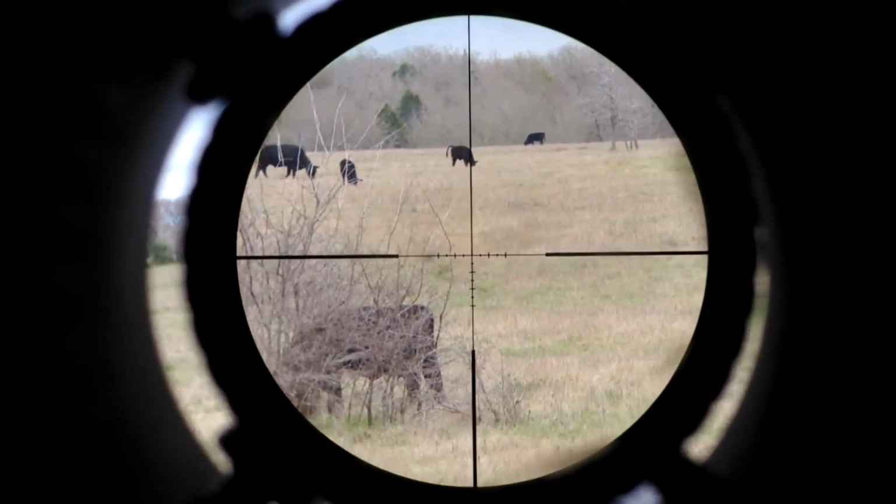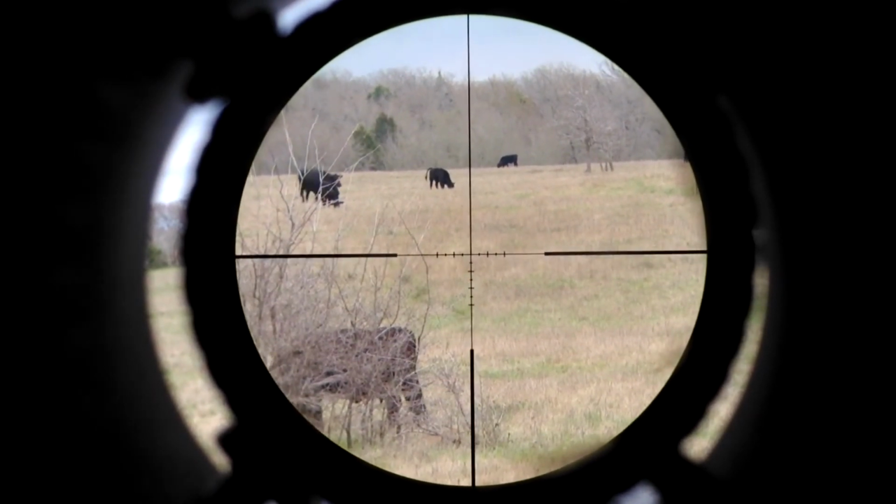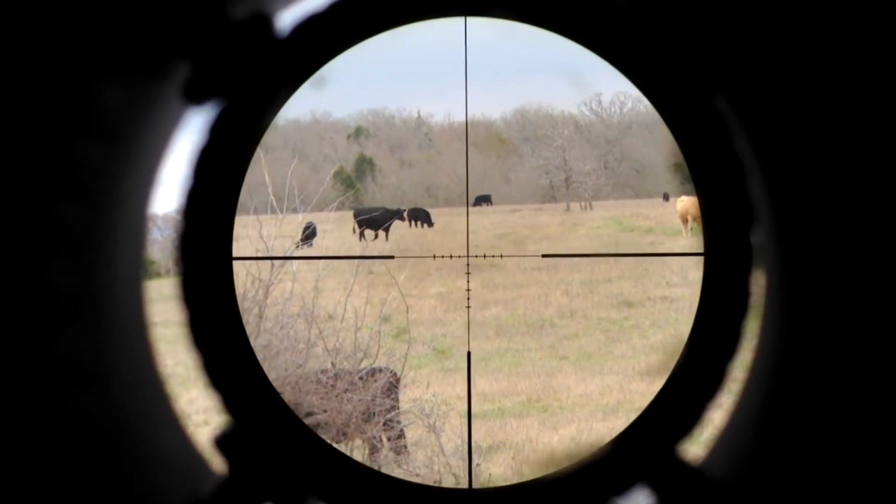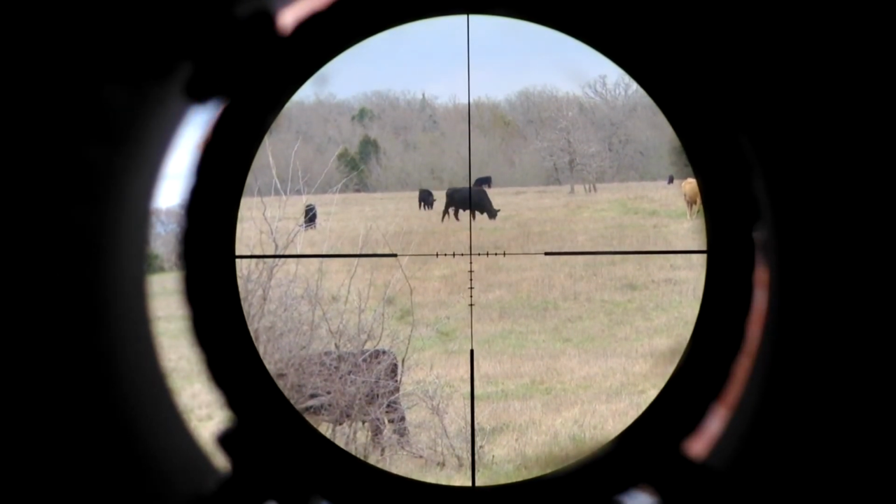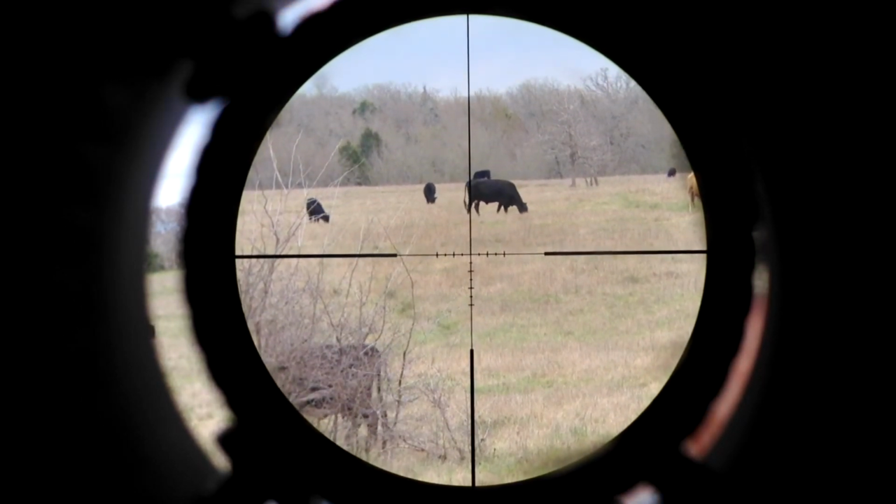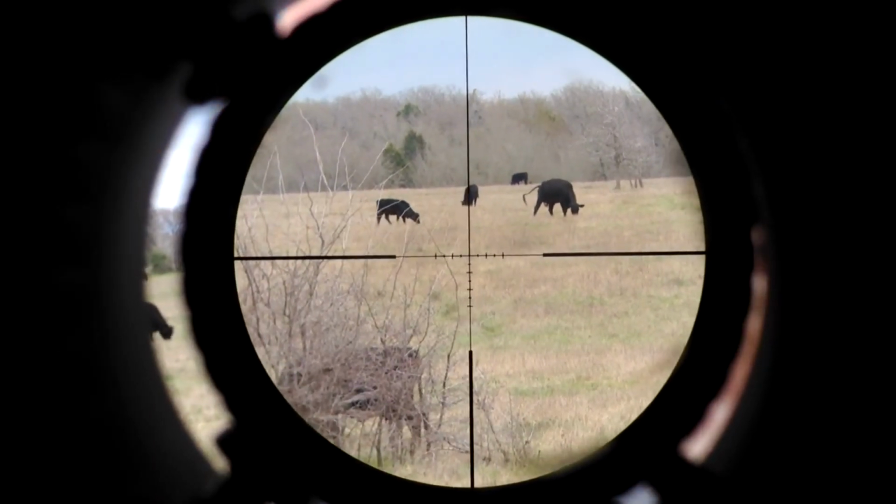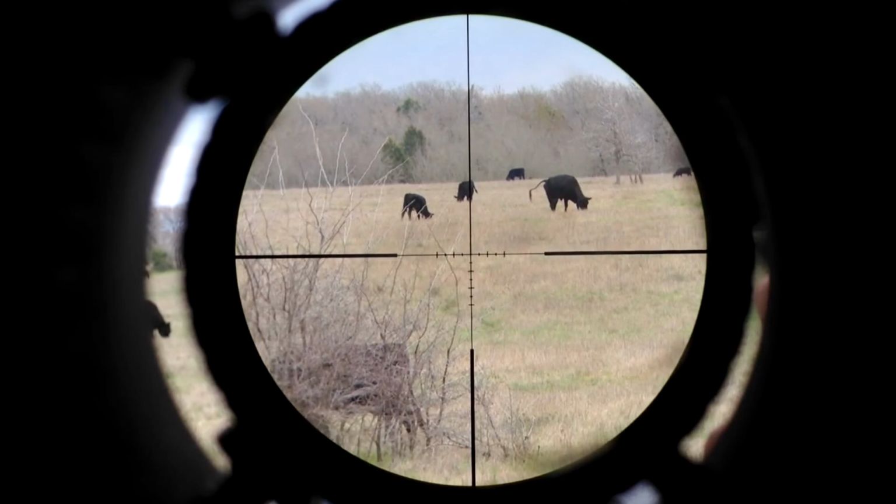Scoot over here. We're still at 6 power. My lead sled elevation is maxed out here. This cow on the horizon that the other one just walked into is the one that's at 600 to 700 yards. The cow that walked in front of him is at approximately 300 to 400 yards, and then the next one here past him is about 400 to 500 yards.